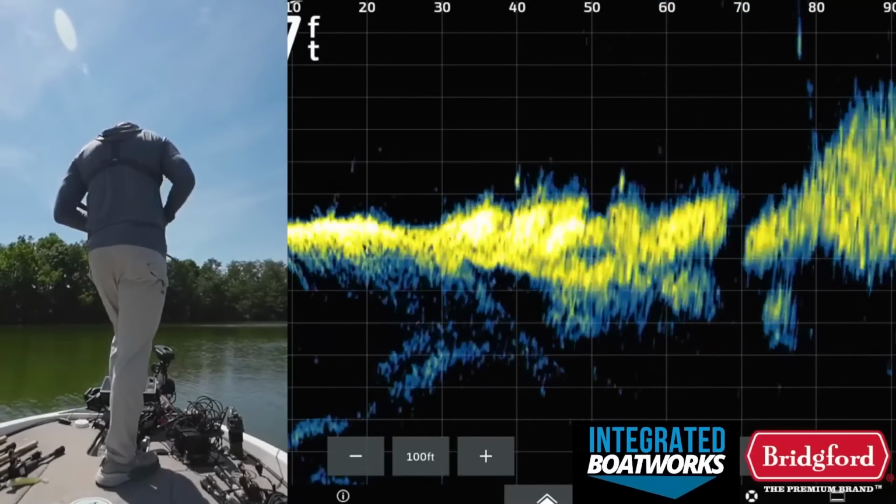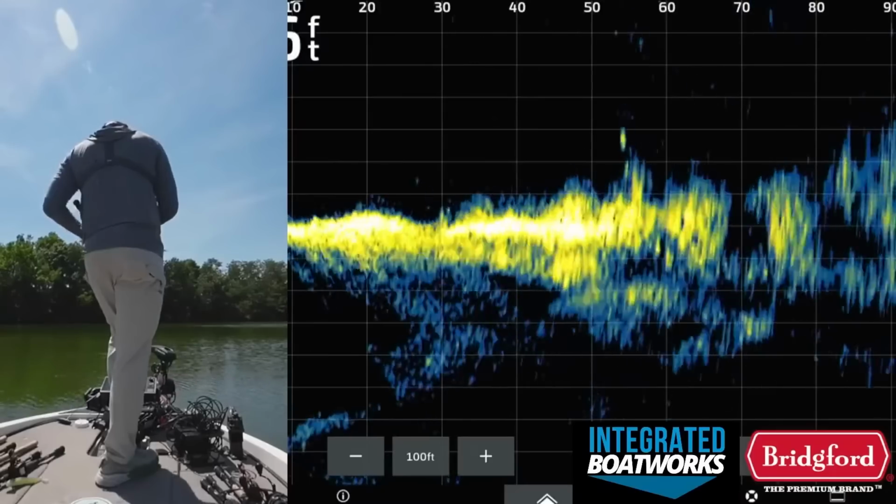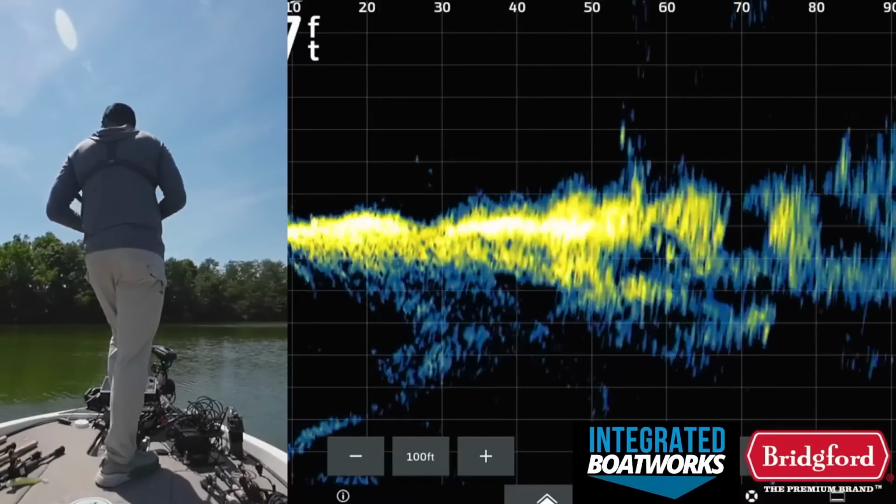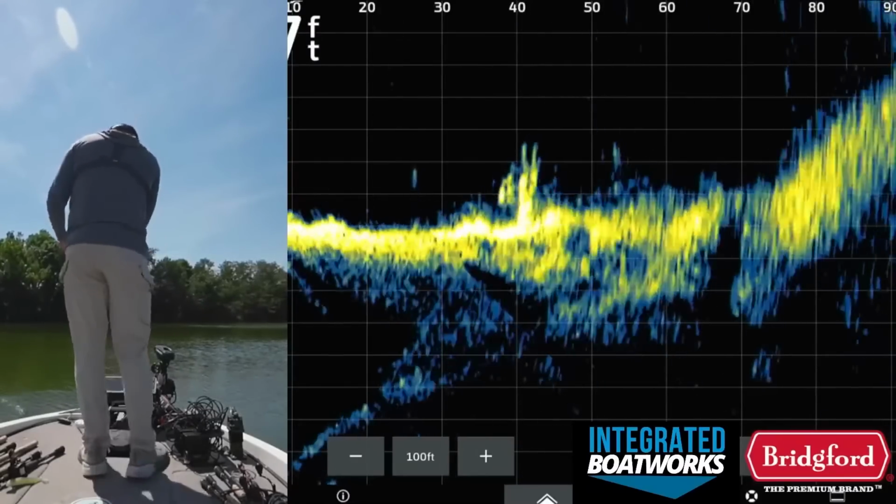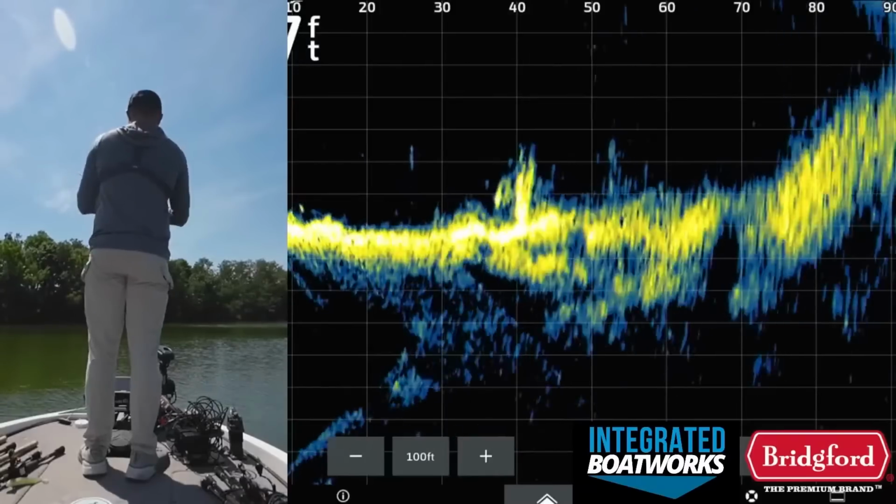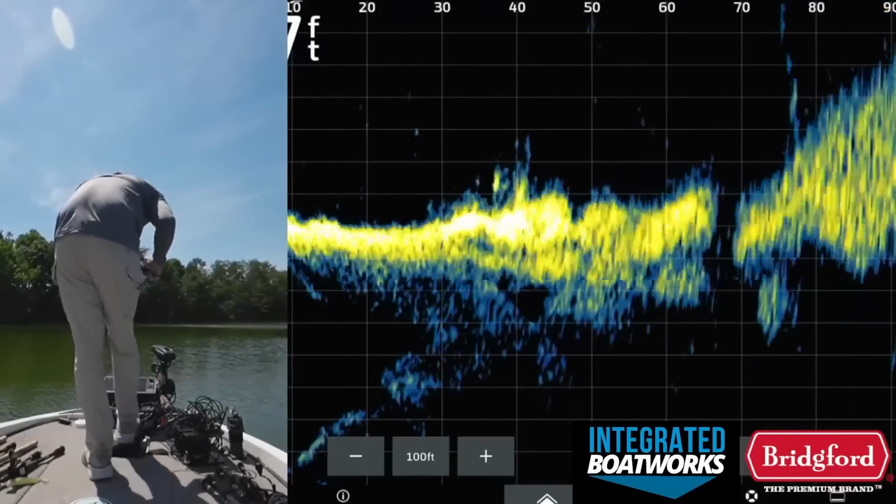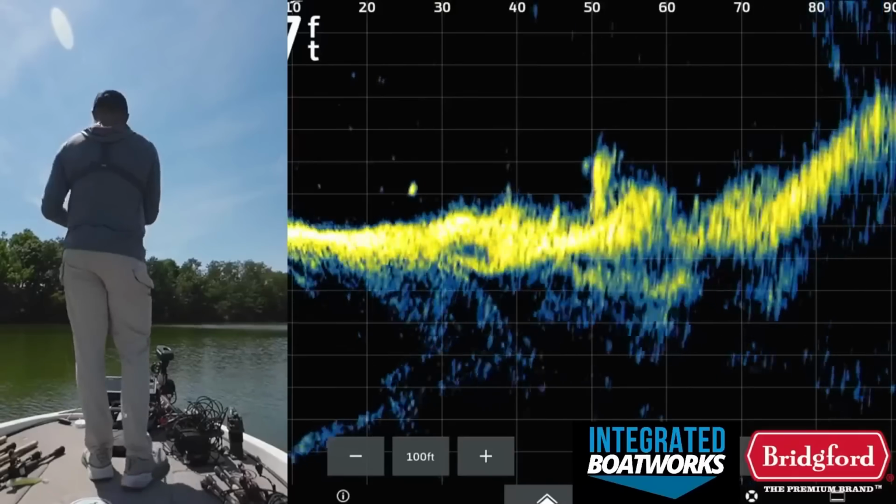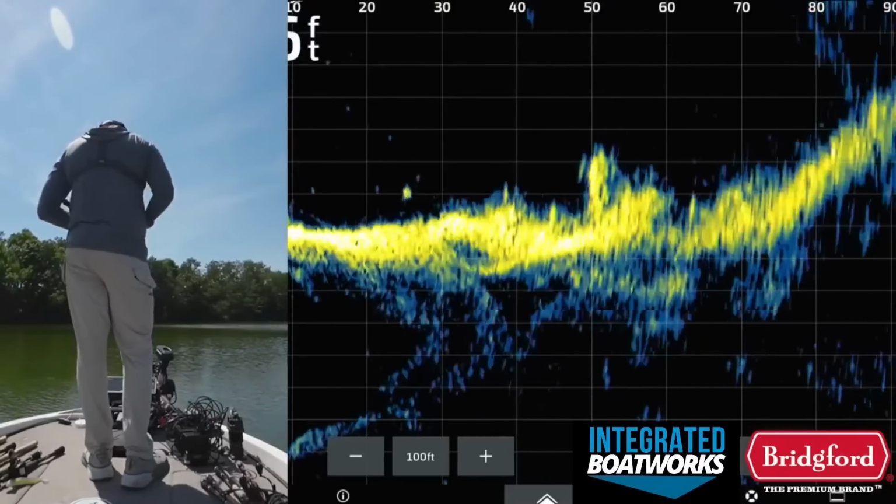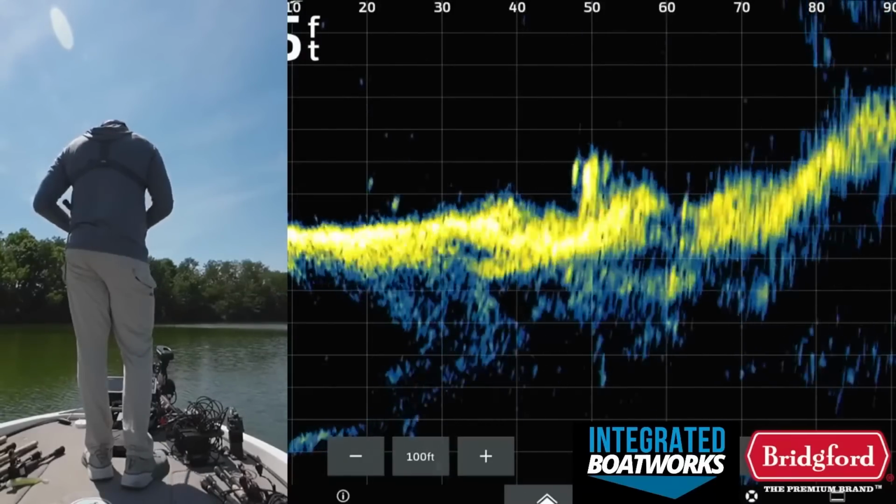Just trying to get around that brush. It's not super easy with this wind, and for whatever reason, I keep getting blown, and my casting angle gets screwed up. I'm not seeing my bait down very easily on the Livescope either. I'm not seeing it land and stuff like that, so not ideal. It's okay though.